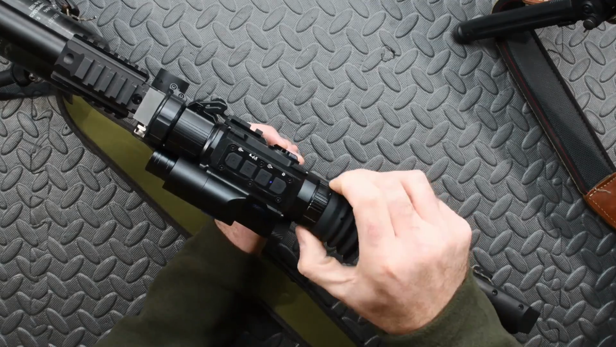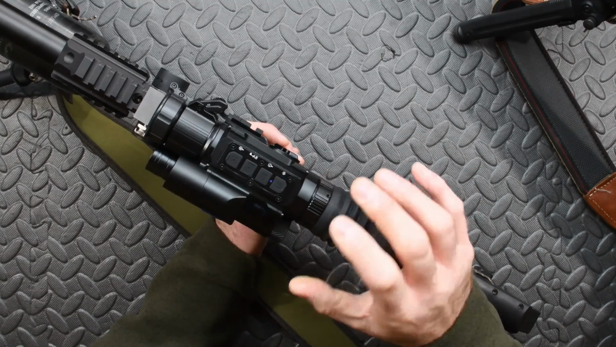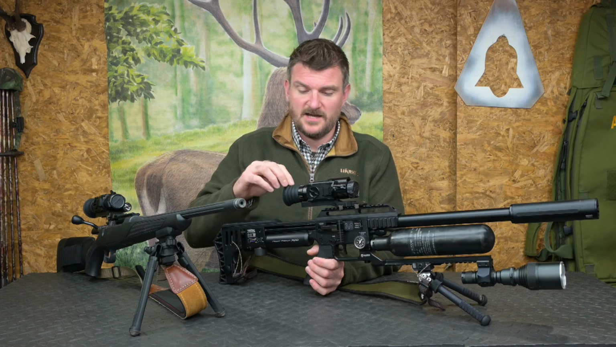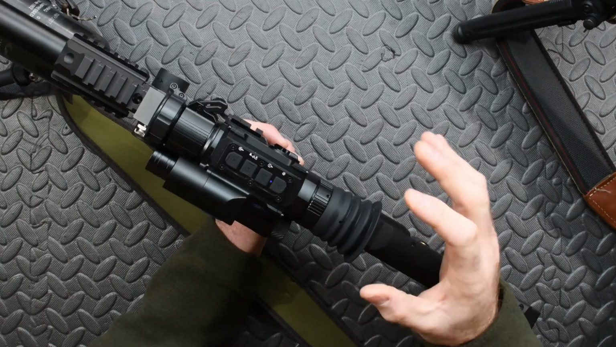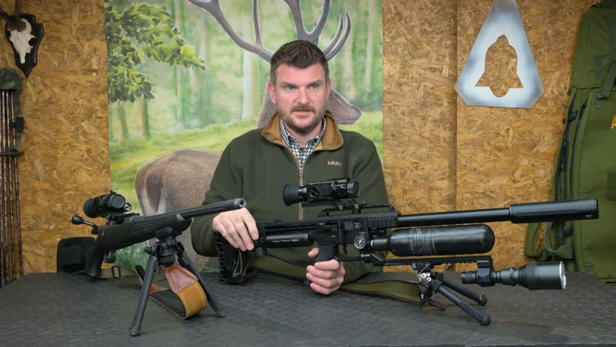The only other control we've got here is the screen focus inside, which gives you a nice sharp picture, and once that's set up you don't need to control it. There's a rubber bellows on the back just to seal out extraneous light, and you've got a little vent hole there so you don't build up too much heat inside from your skin, creating condensation on the internal lens.